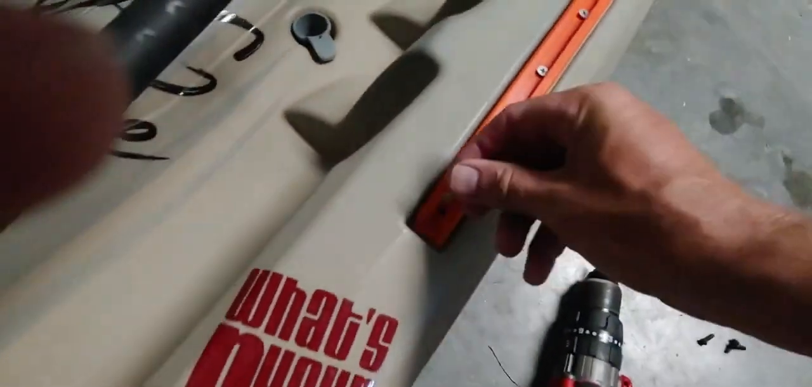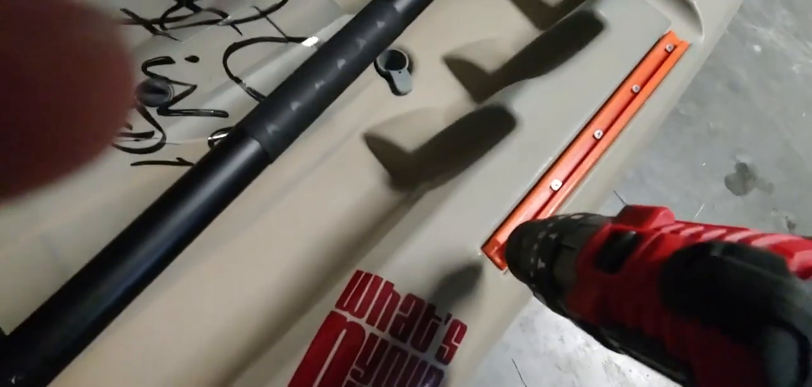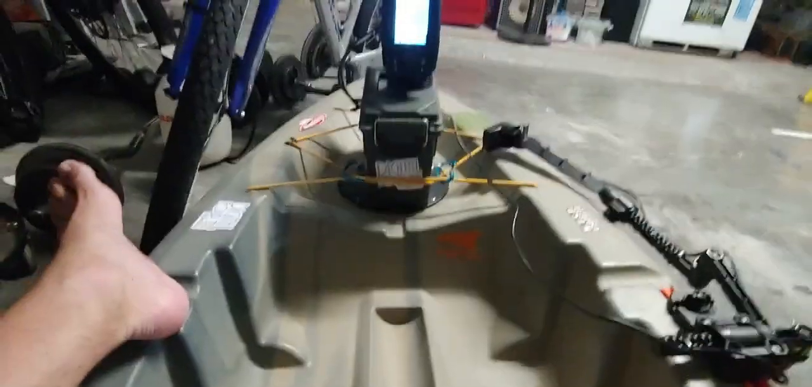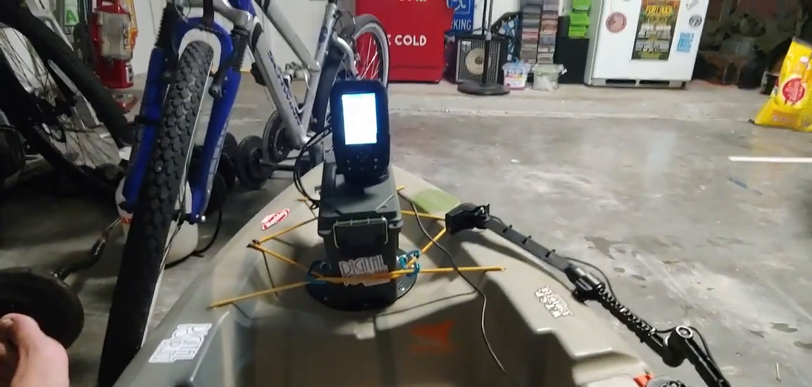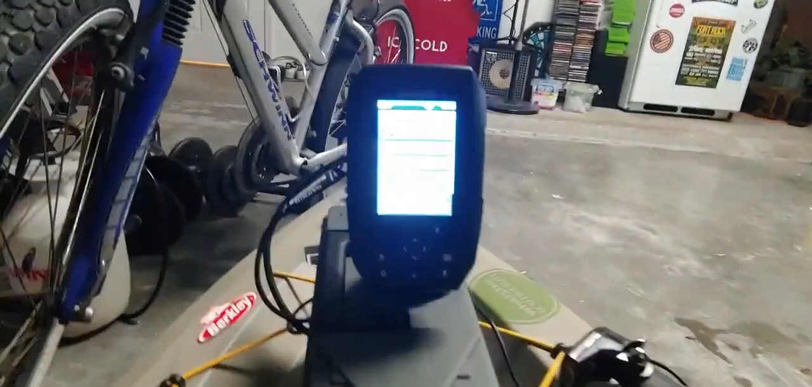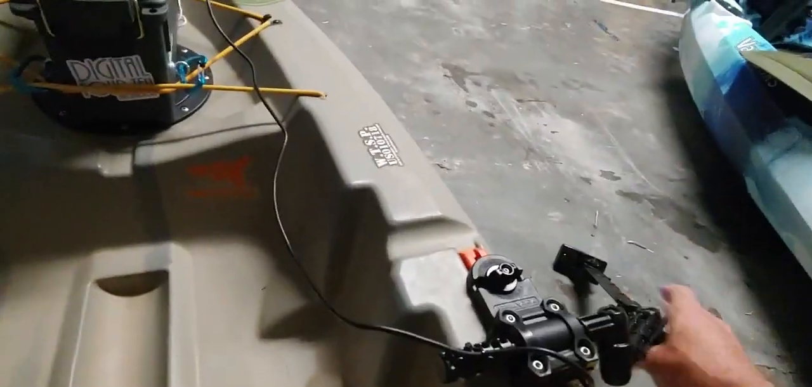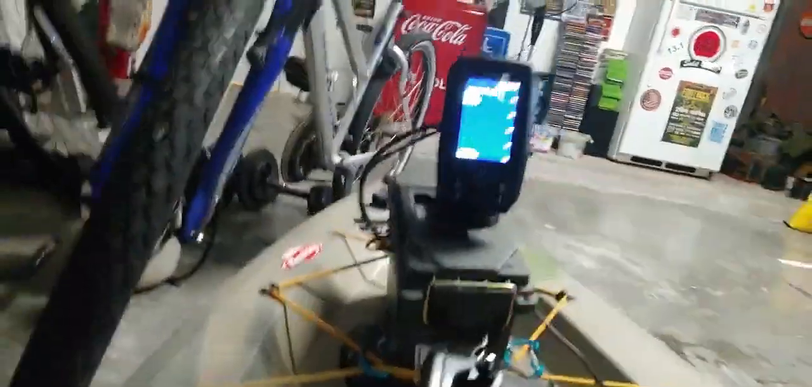I may get a wild hair and decide to take little Steve out in the morning for the first time with the Garmin Striker on it. So there we go. Let's see if it fits. And there you go. For the first time ever, little Steve has the Garmin system on him. Clamp down. Basically, once you get on the water, flip this guy over, put him down, spin him around, and you are good to go.